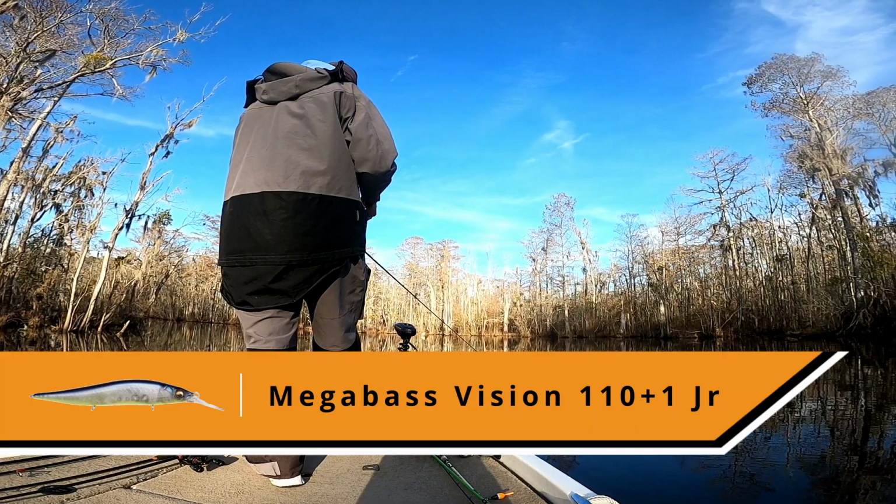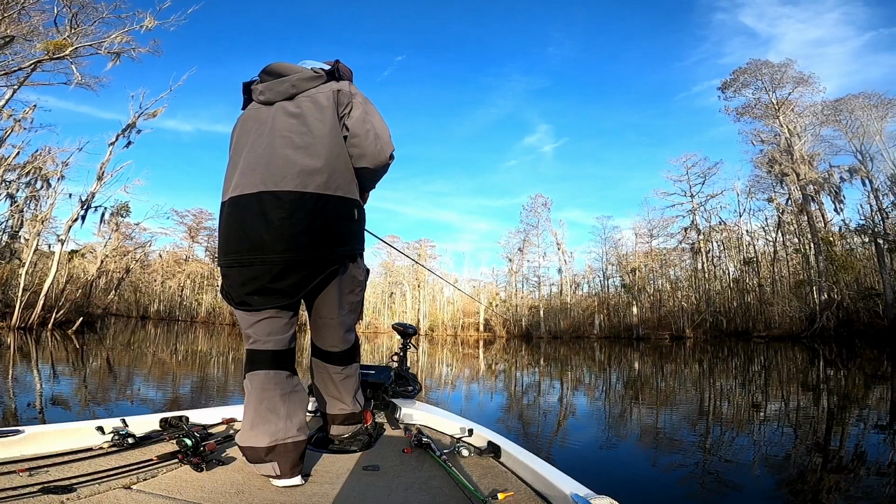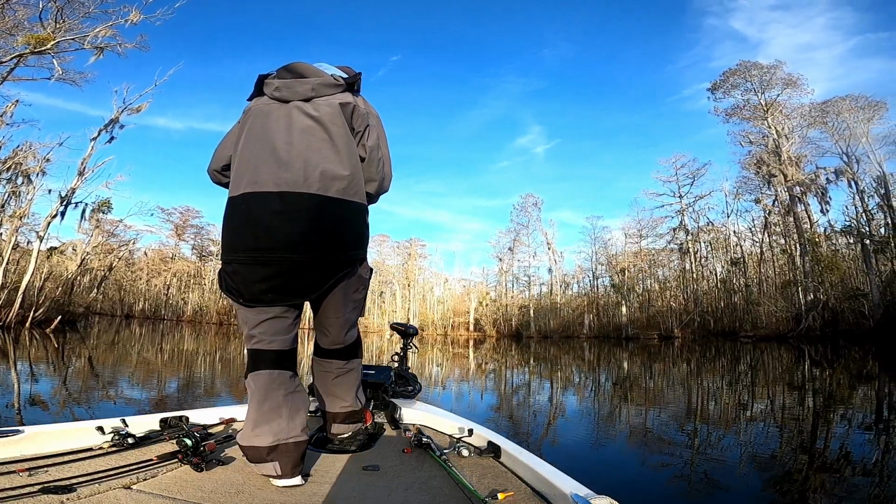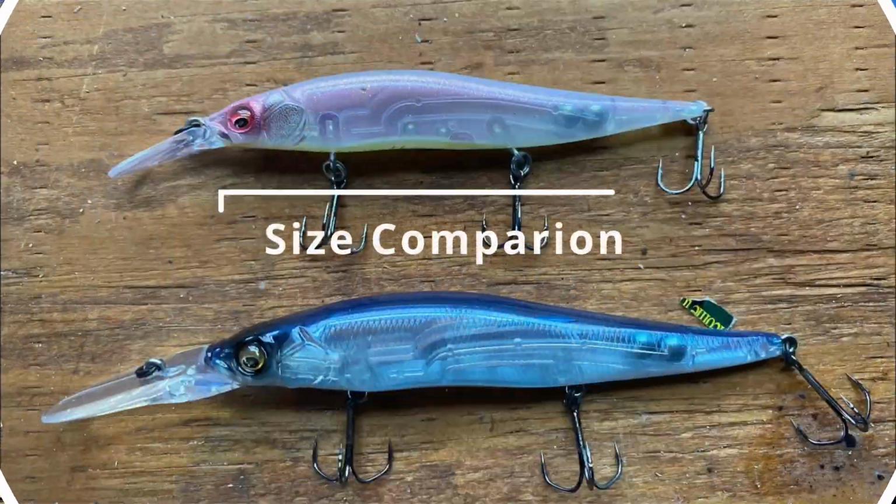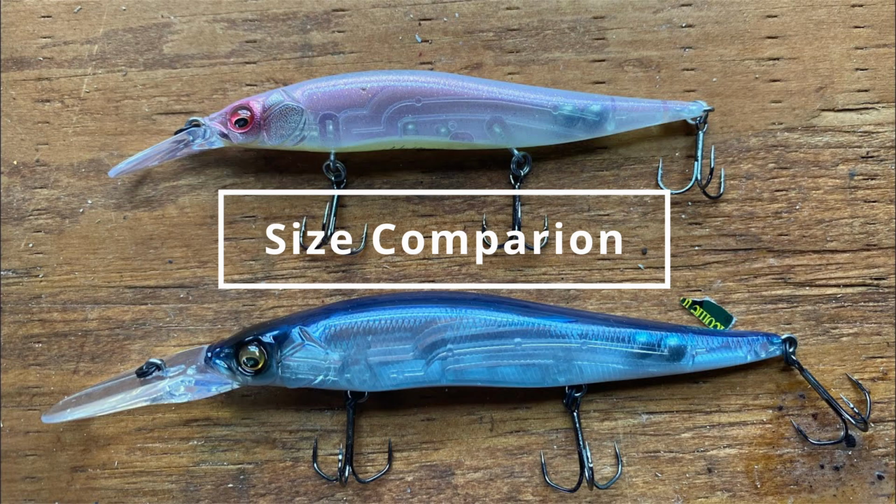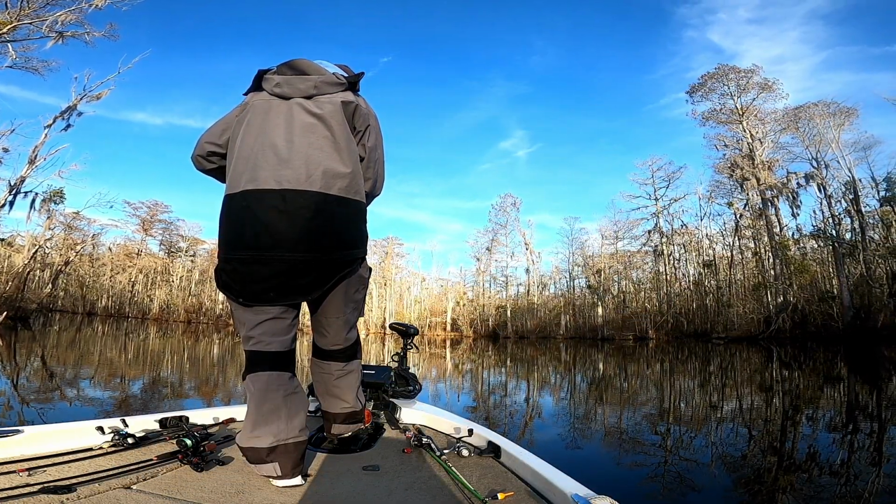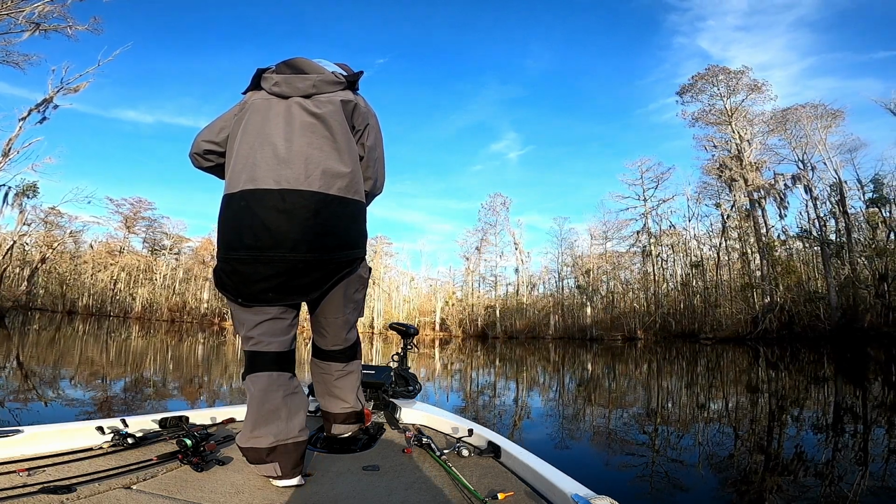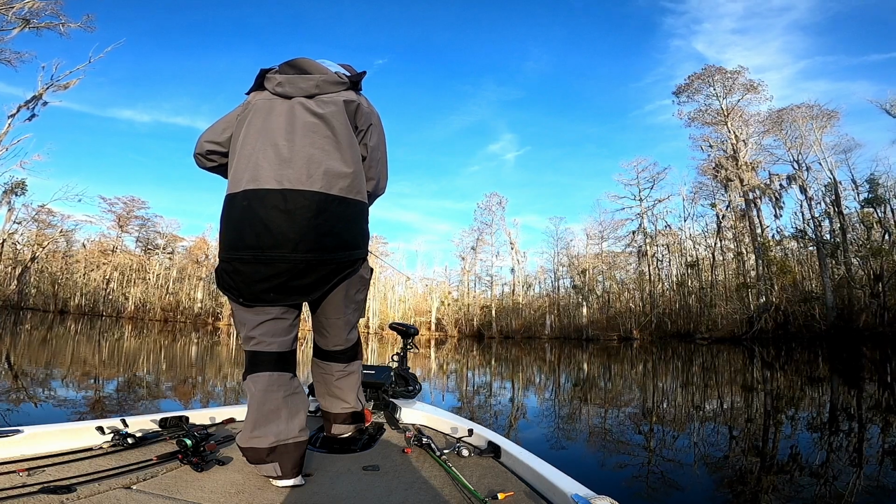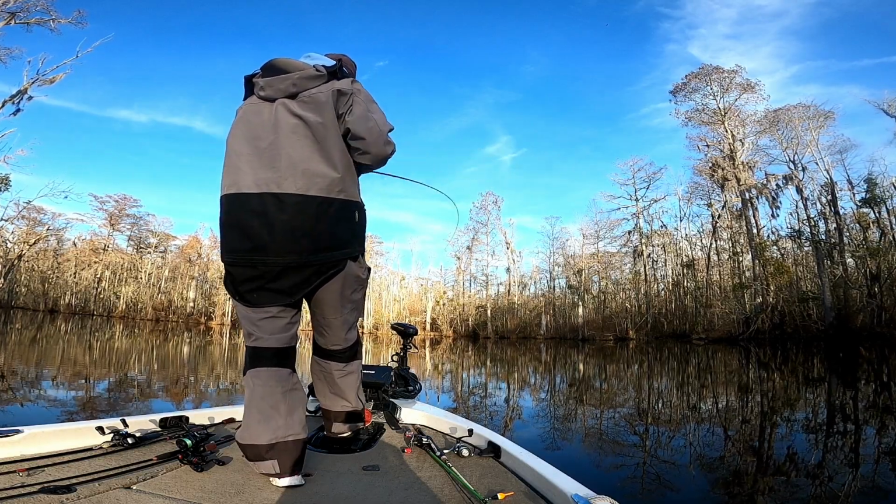I really like having a finesse type jerkbait tied on this time of the year. It really seems to be able to catch fish when that bigger jerkbait won't get them to commit. So that's one thing to really take into consideration, is having several different jerkbaits. I like to run 3 this time of the year. Usually I run a finesse jerkbait, a 110 plus 1 Junior. Then I run a normal size like 110 plus 1, Berkeley 112 plus 1.